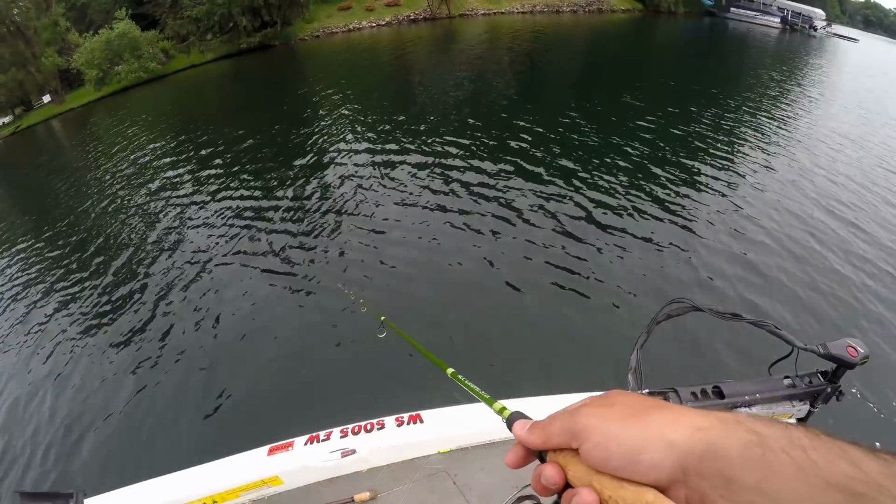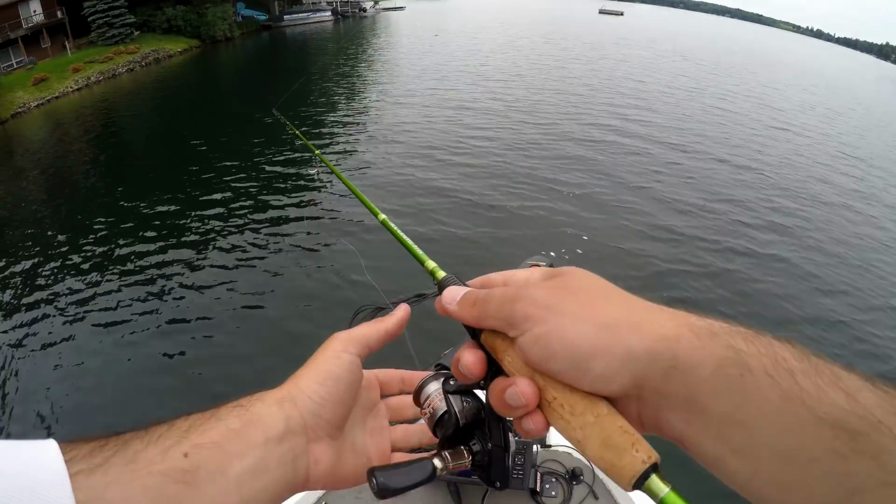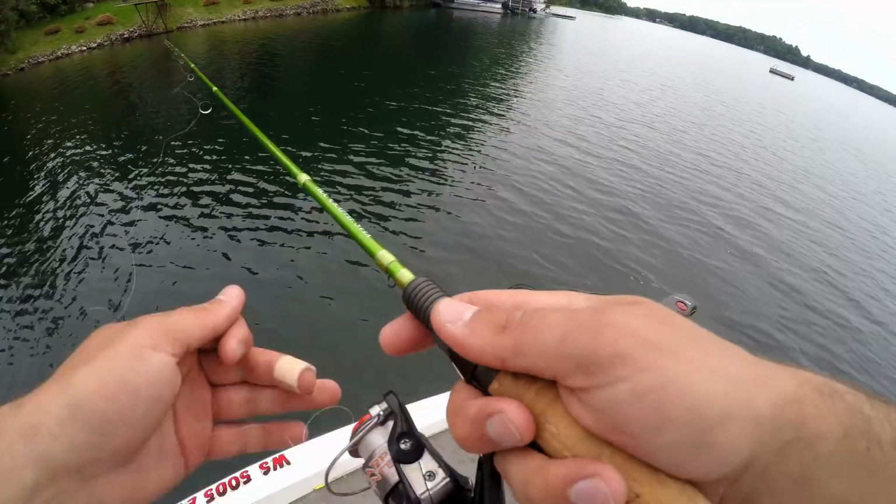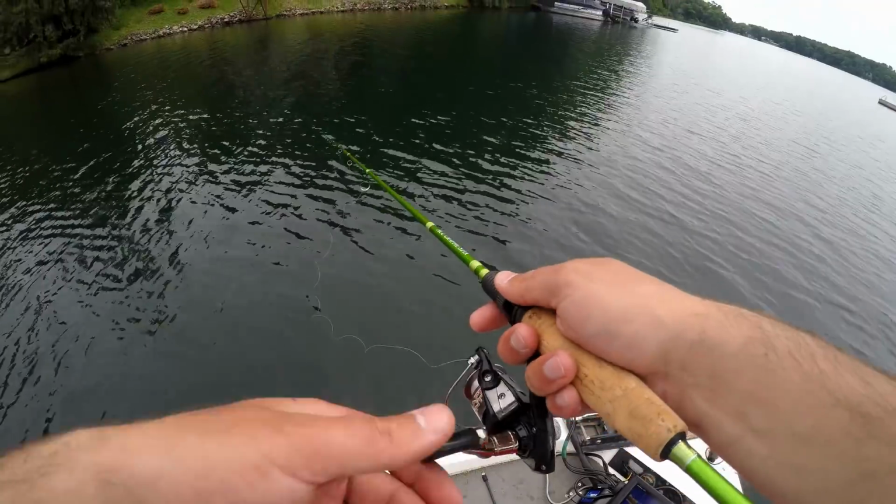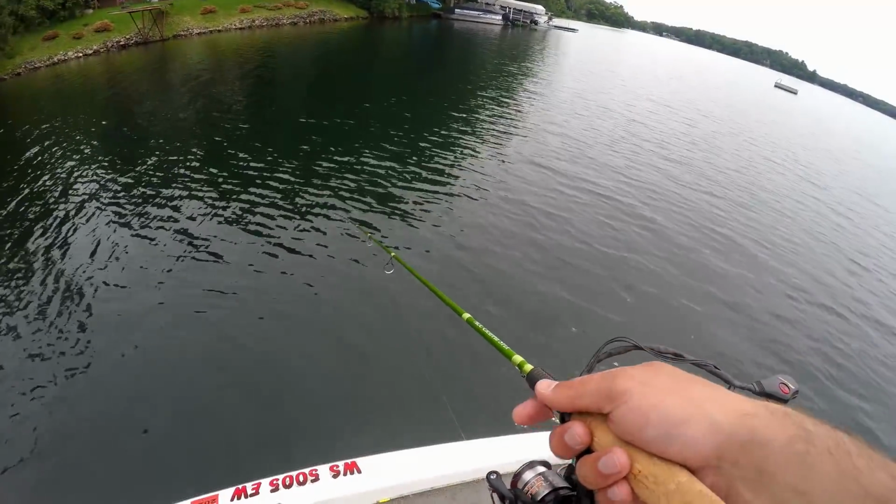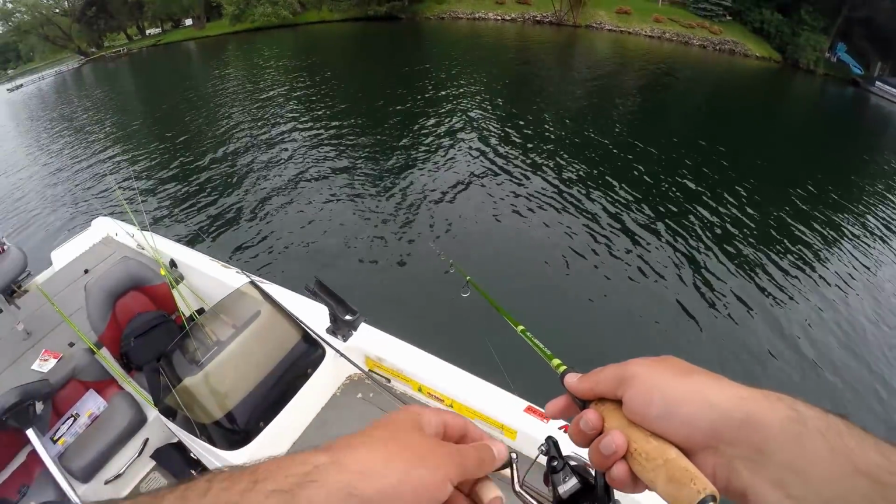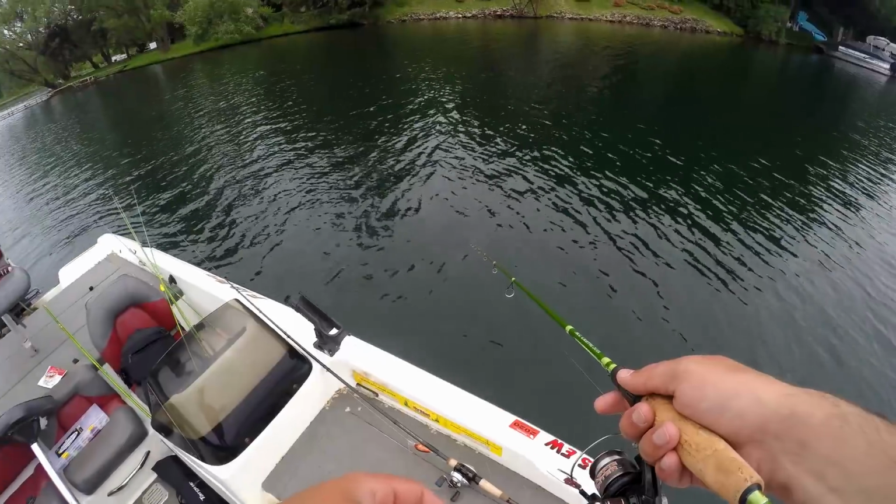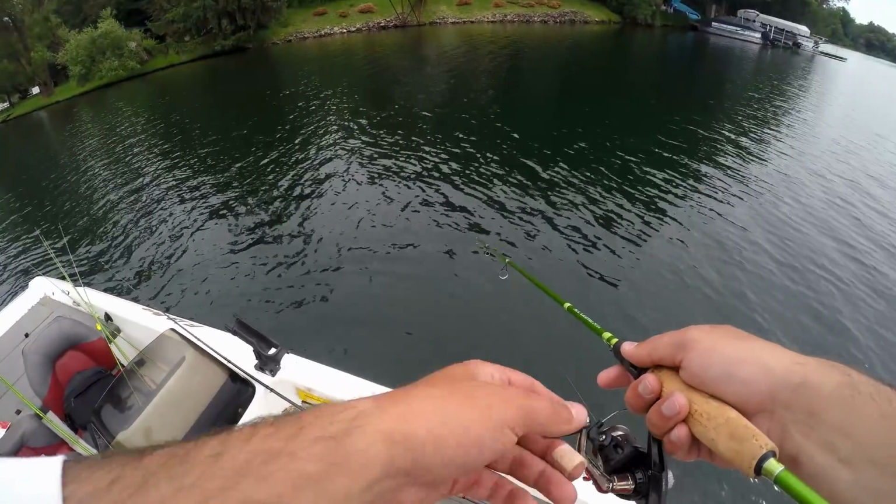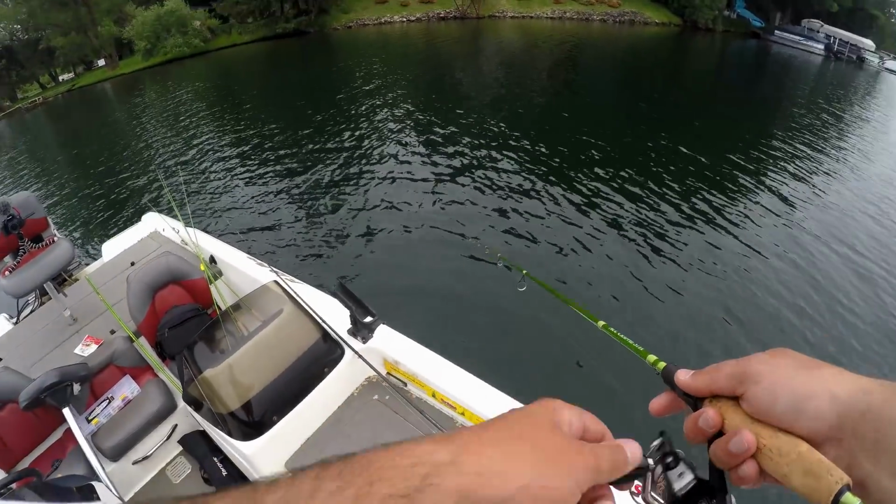So that's something to note if you're looking for them in the midsummer. They're gonna be a little deeper. It's all right, just take your time. I think that was my 10th or 12th cast, 10, 11, 12, something like that. So just be patient. And I'm just pulling it right across the top of the weeds. I want to be able to feel the weed tops as that jig is going across.